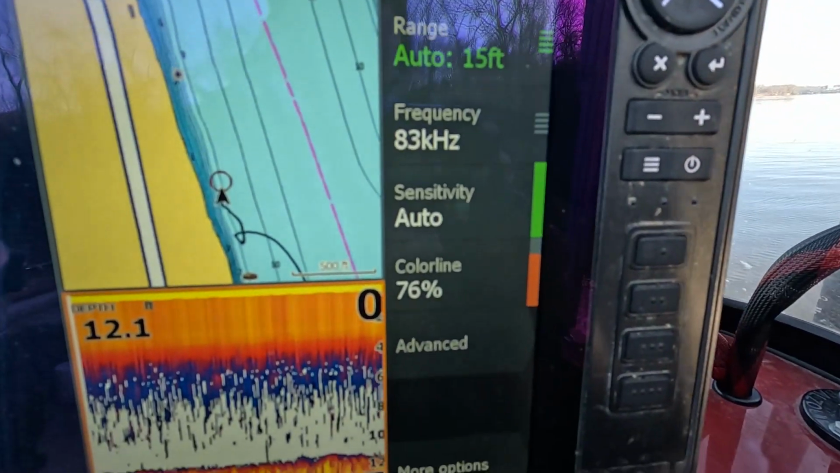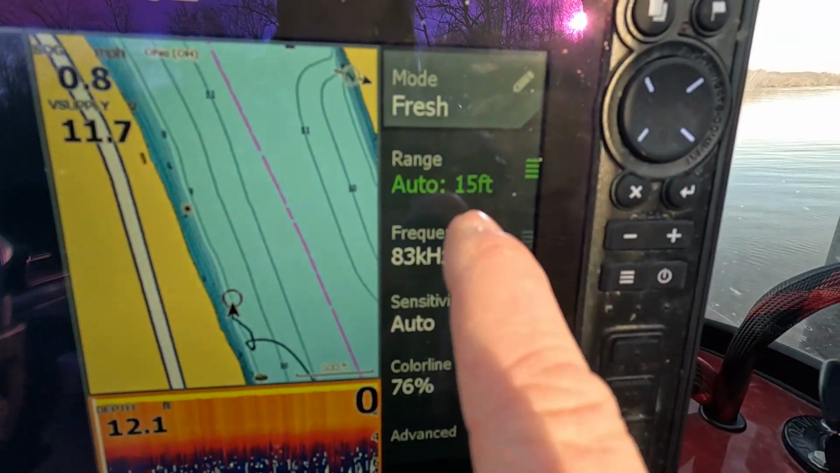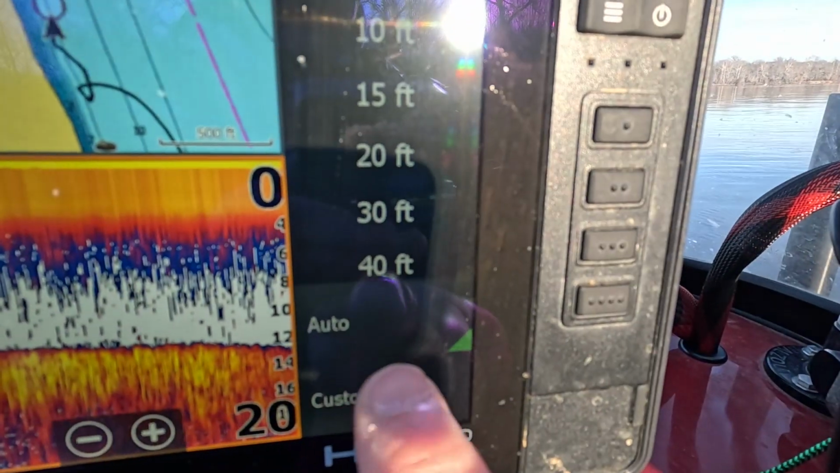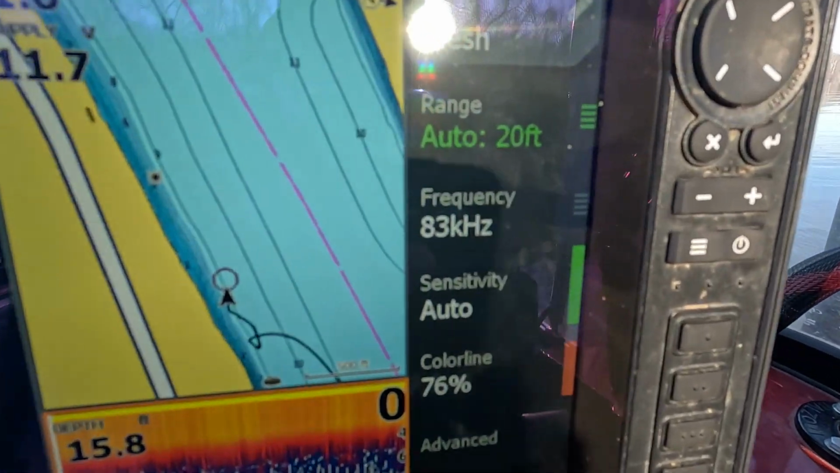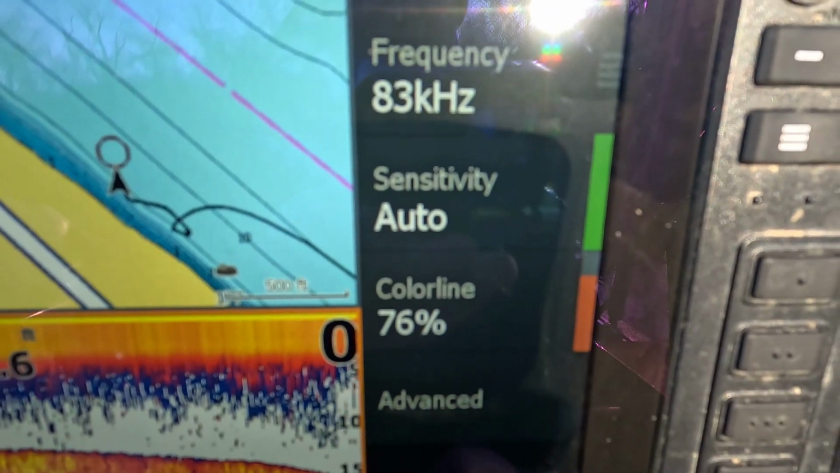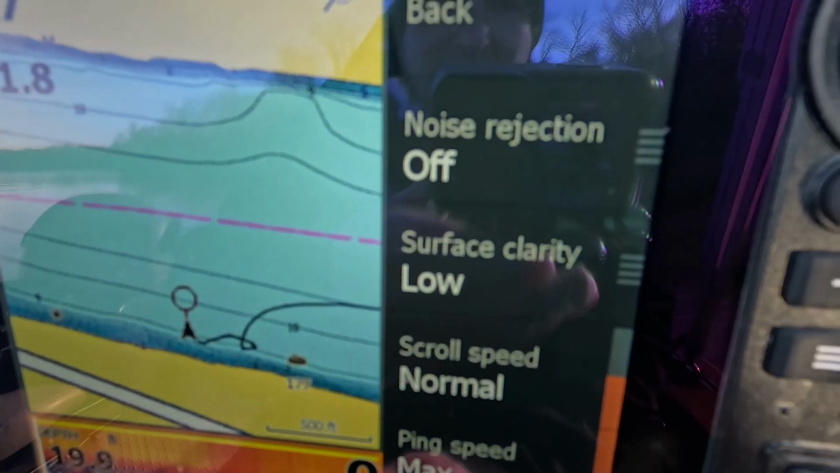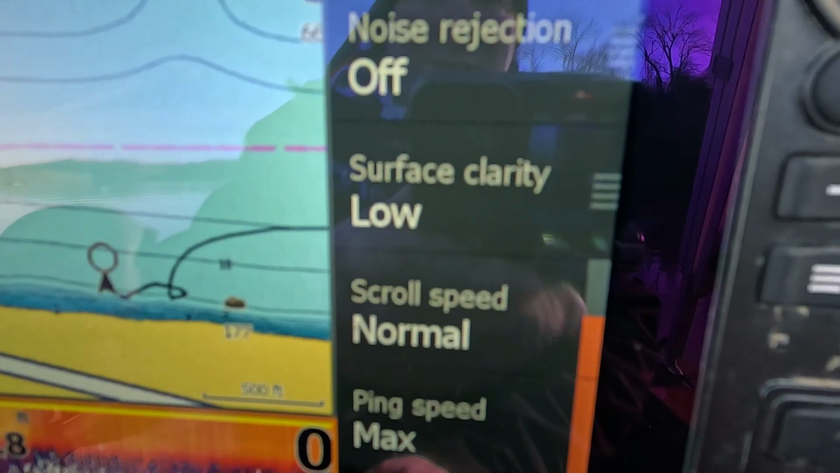Now on our 2D, and once again, if you just want to activate a screen, you just touch it. On 2D, I've got auto range. Let's move that up because it changes. So I got it in auto. That's good. And I got my frequency on 83. My sensitivity is on auto, and my color line is 76%. Noise rejection is off. Surface clarity is low.